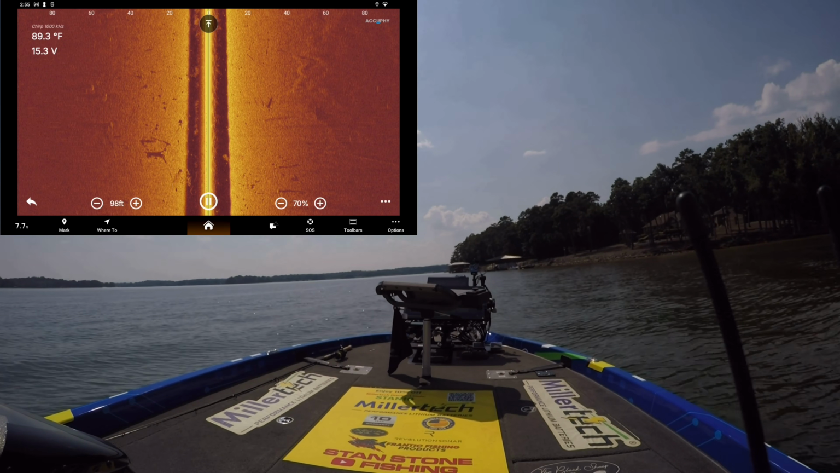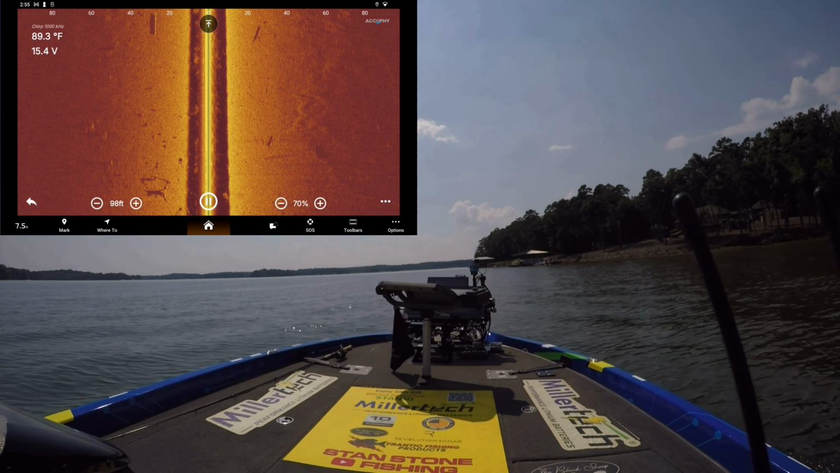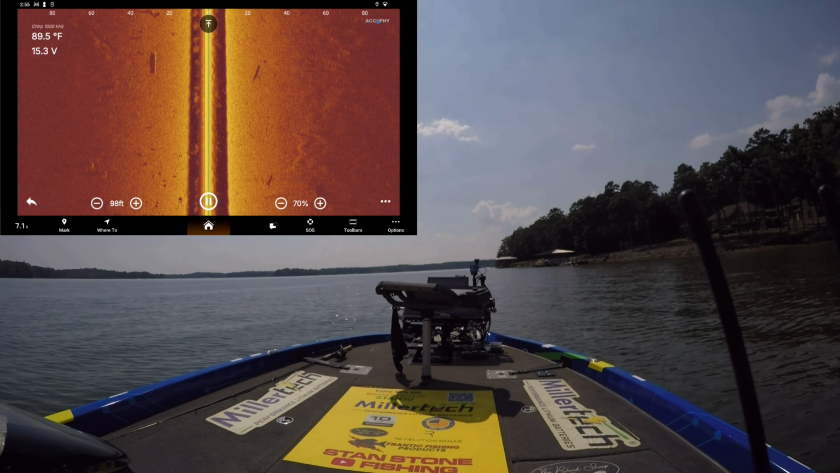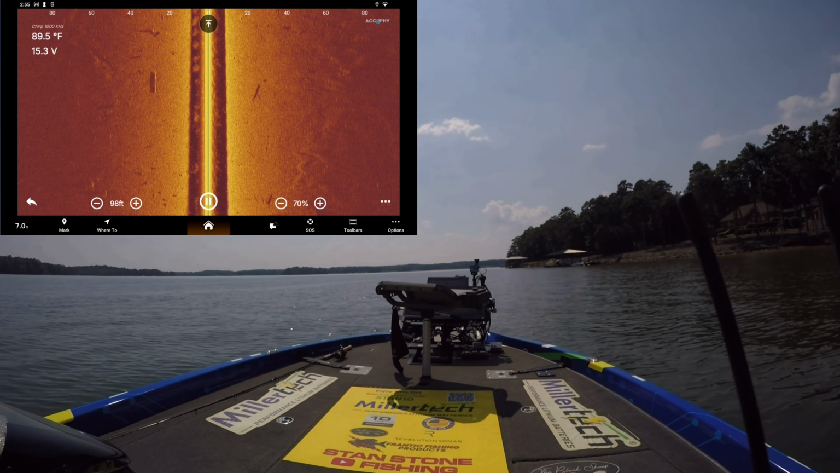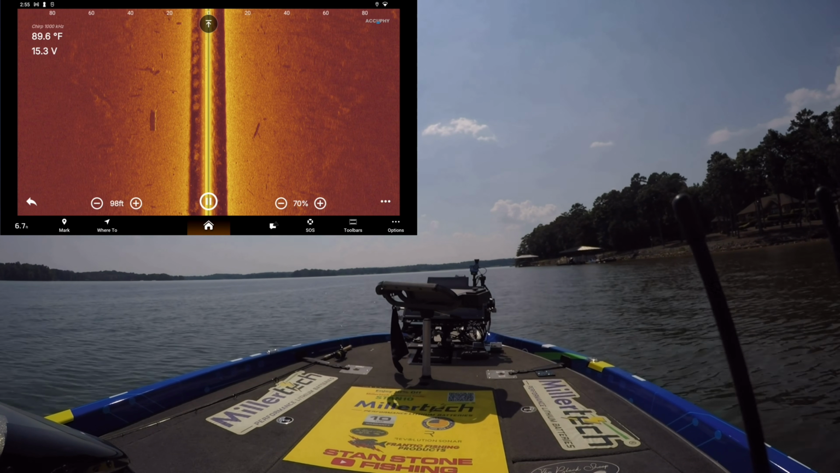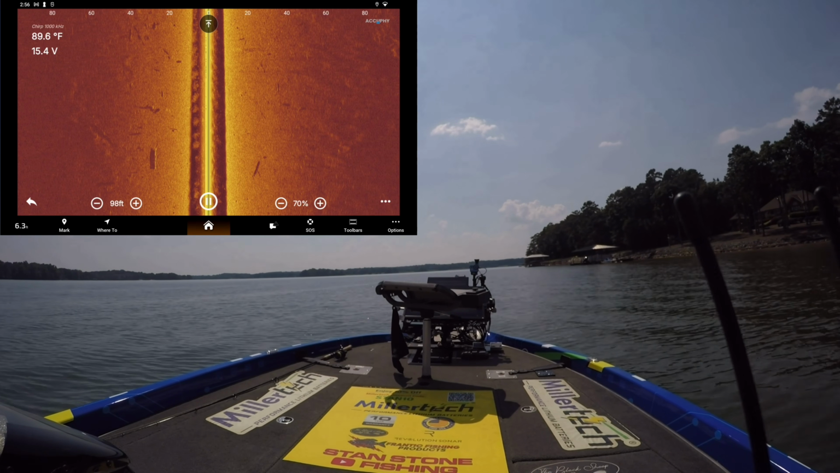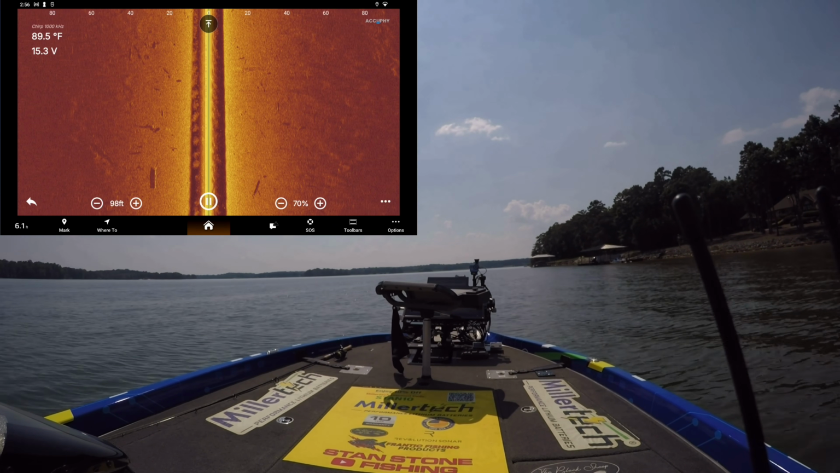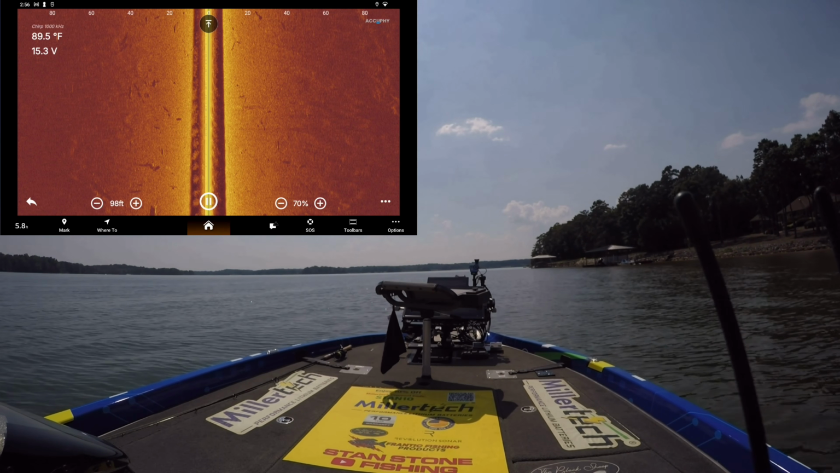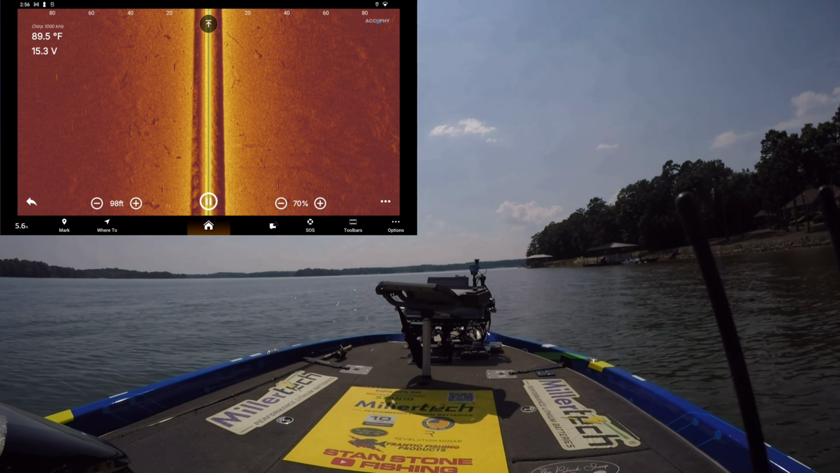This thing's clear. Very impressed with the Ping Bing. There's a log. It looks really good. Really good.